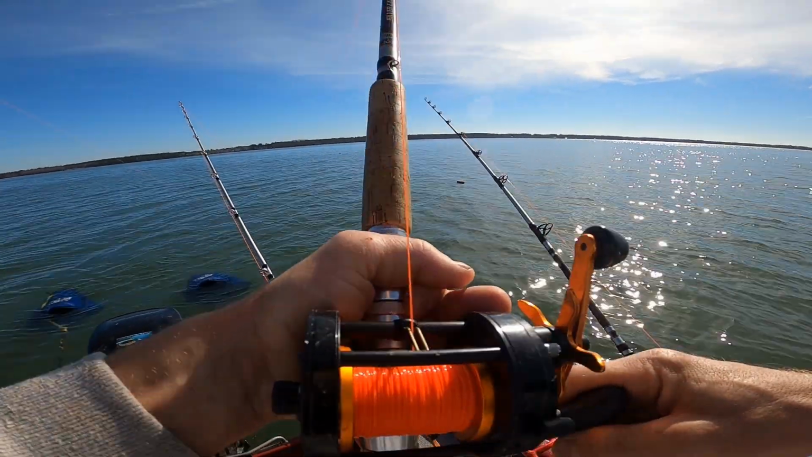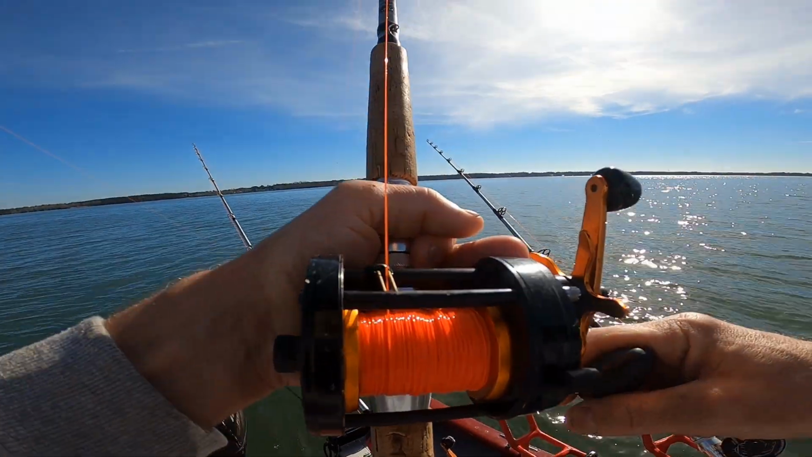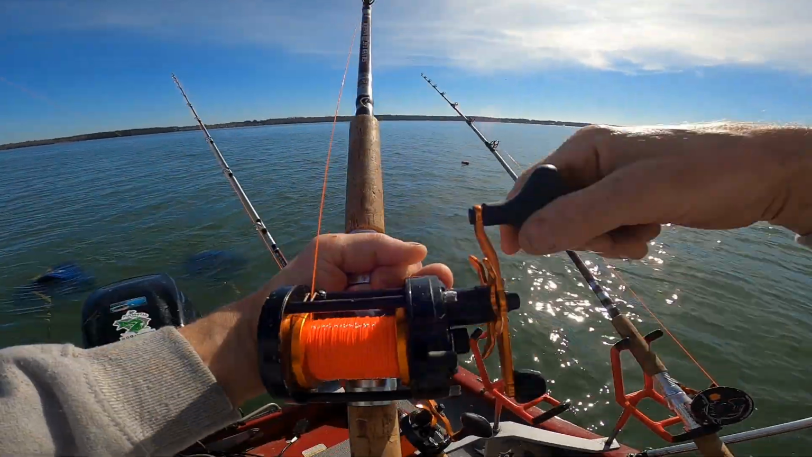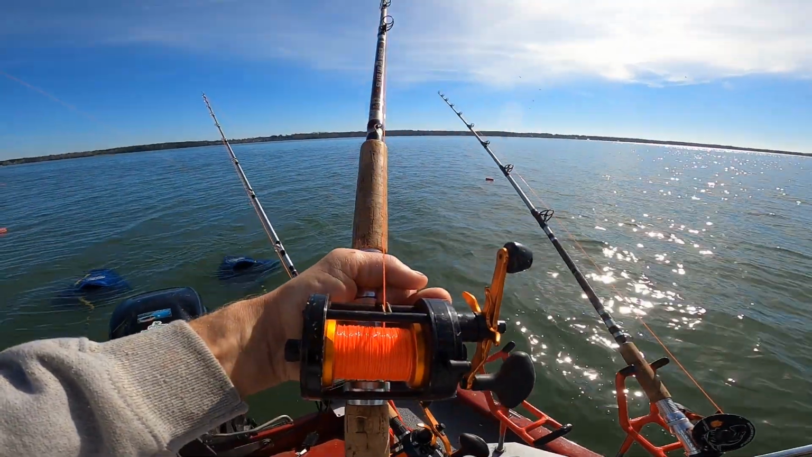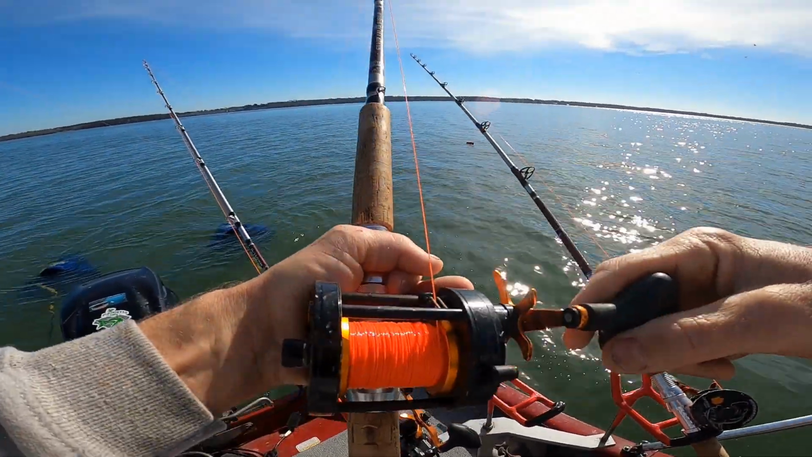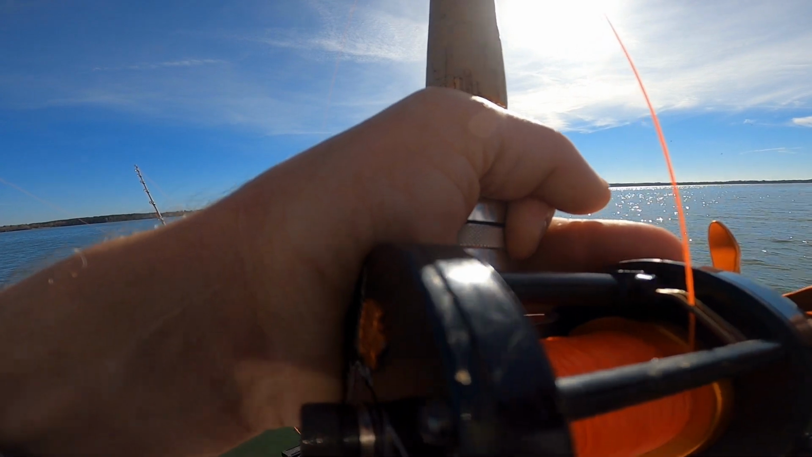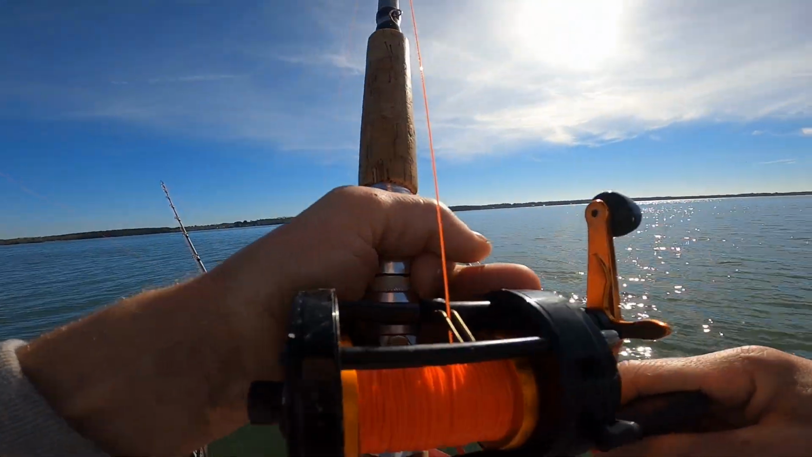But definitely I see the fish is closer in than the planer board is. Yeah, it's funny. I had already started to reel that one in a little bit, and then I seen this one bump.